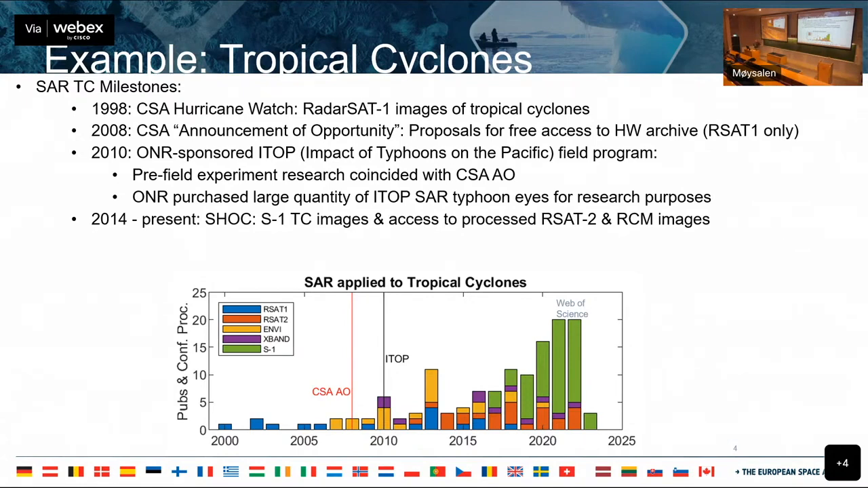And so this is just a count of publications by year. And I think it's relatively clear that even after CSA was collecting tropical cyclone eyes, they were having no impact on the literature. A few papers scattered out here and there came out, no big impact. Then they released the data, made it public, gave a couple of years for people to work on it, plus ITOP, and you can see this impulse response of papers appearing in the literature. And SAR is starting to have an impact on tropical cyclone research.